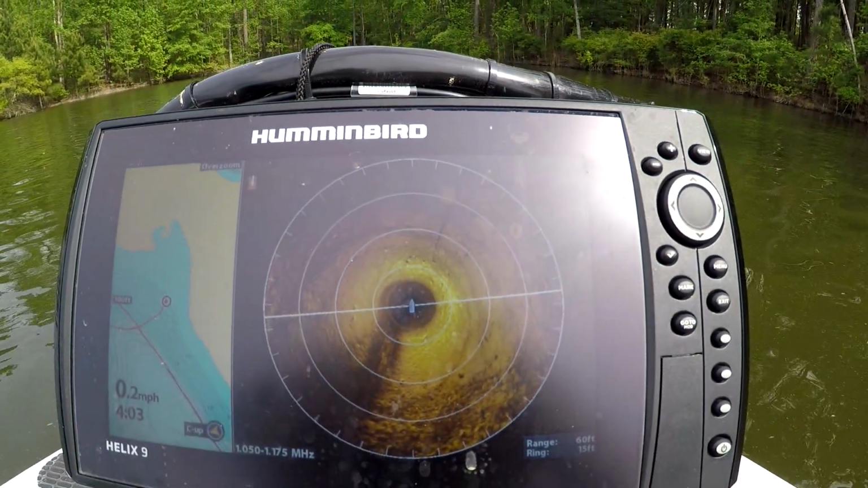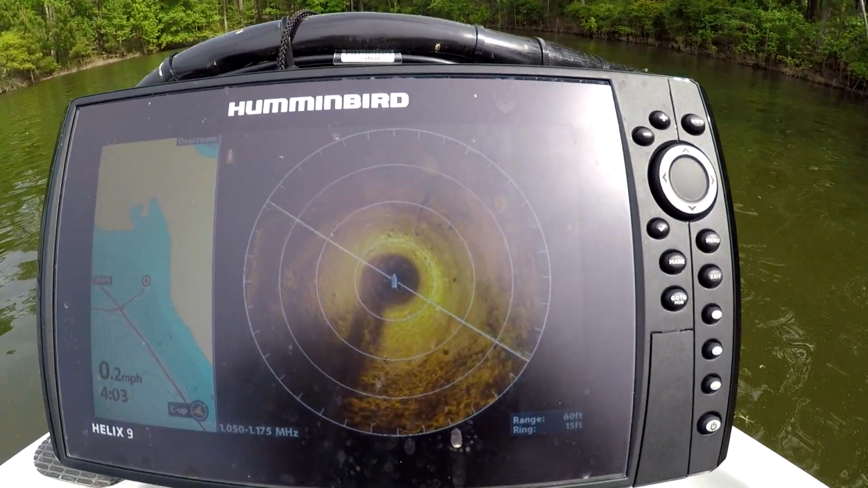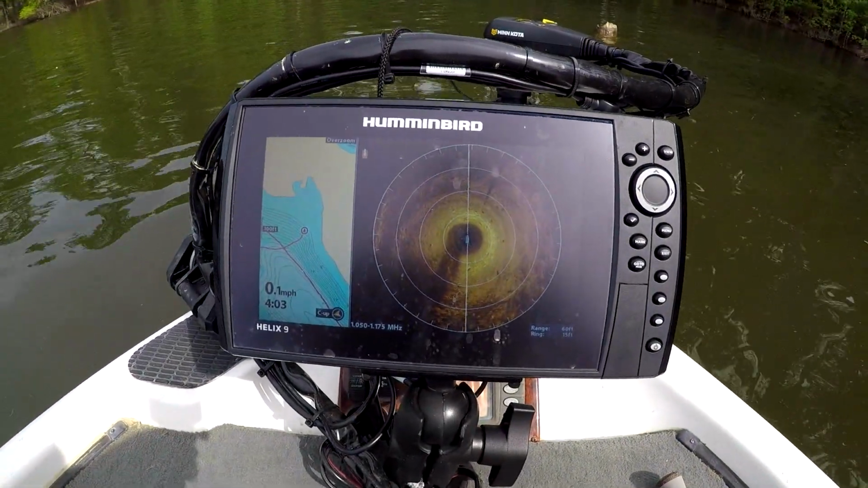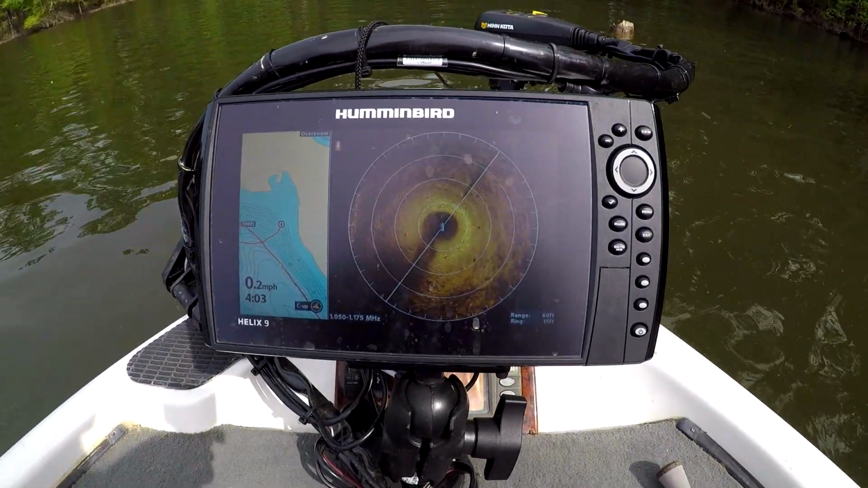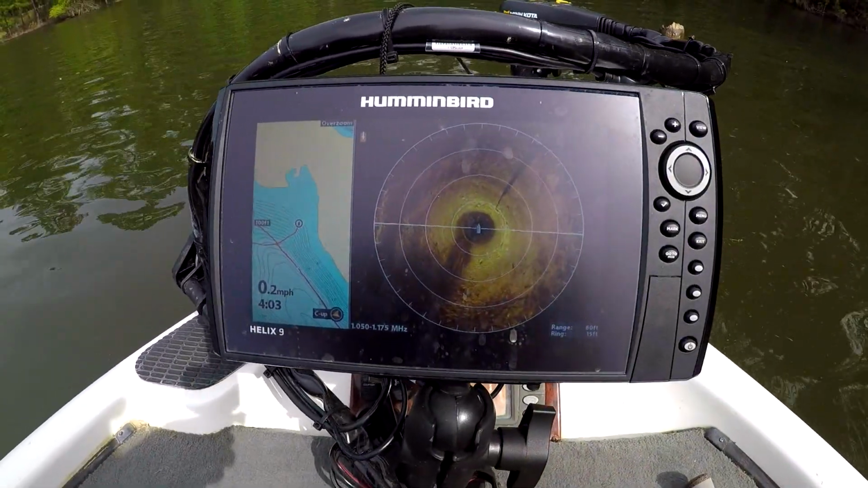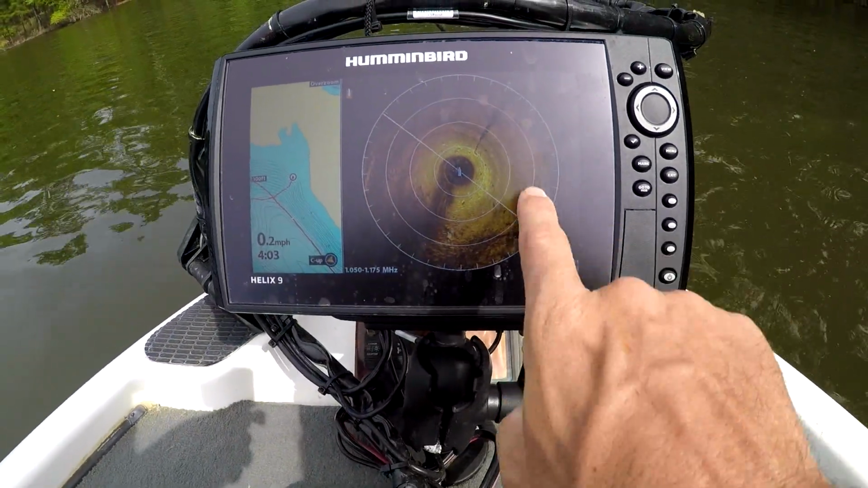I'm gonna run out here and get on one of my rock piles, just to show you. This thing's gonna be invaluable for fishing offshore. We don't have any grass in the lake anymore, so fishing brush piles and any kind of offshore structure, it really does paint an amazing picture of that bottom. It's crazy. You can see high spots.